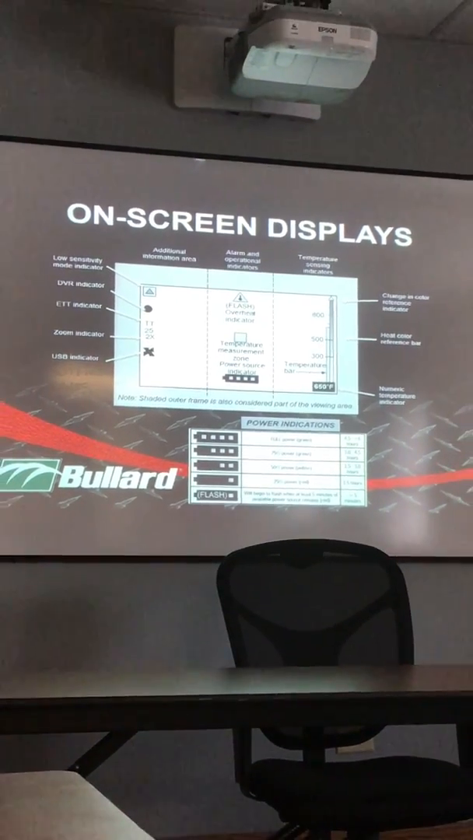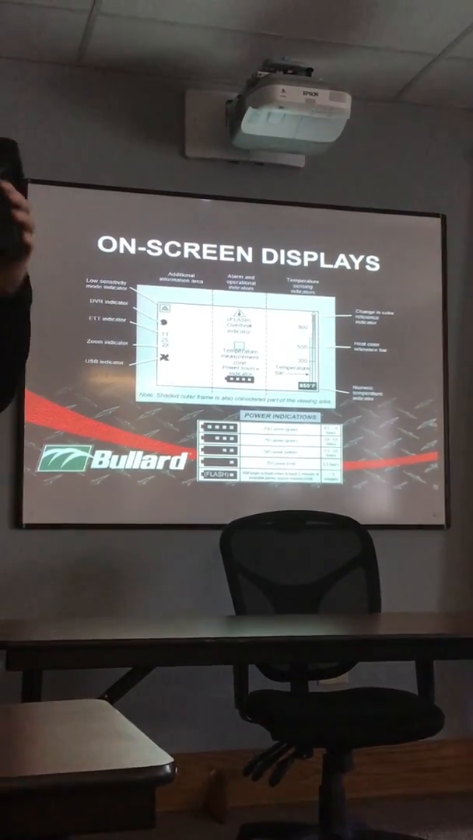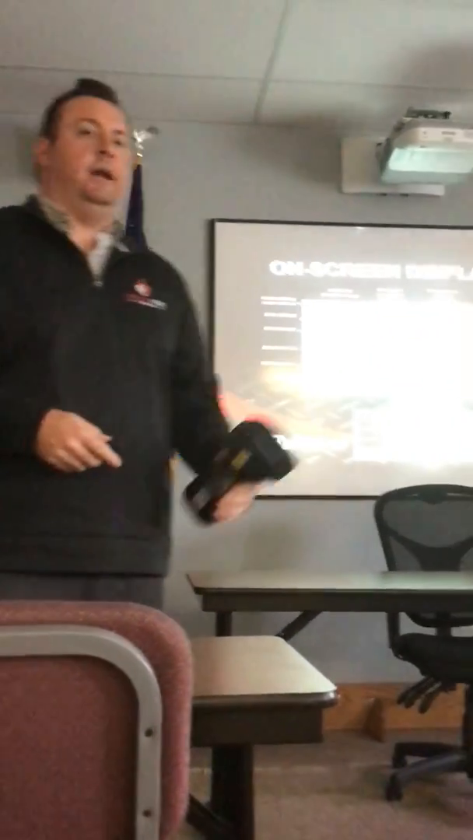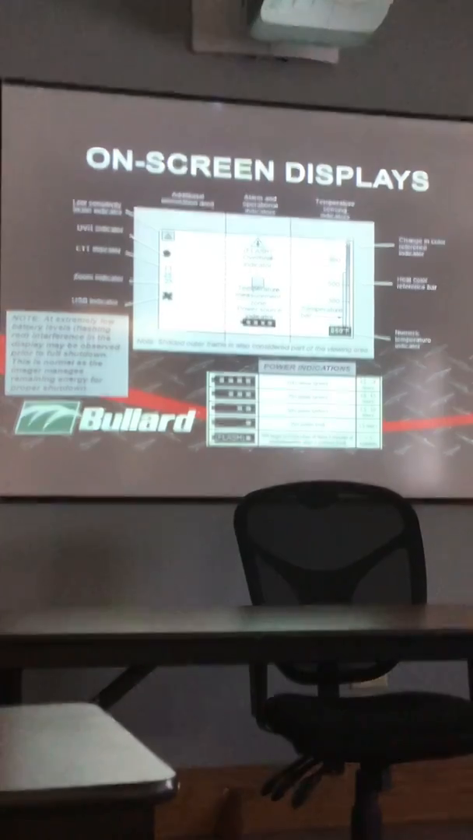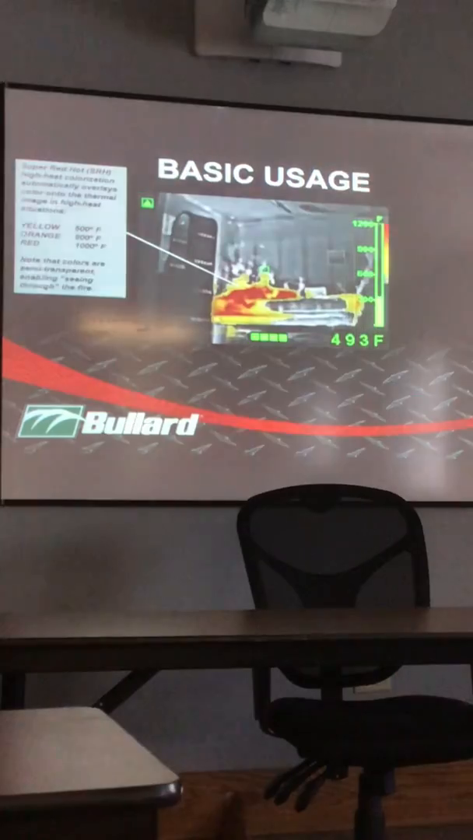You guys have a truck charger, so when these are not in use, Bullard recommends they stay in the charger. The chargers are trickle chargers, they won't overcharge it. Lithium ion likes to be topped off. You don't ever have to drain these down to condition them. Always leave them in a charger when not in use. If you, for some reason, leave it out and leave it on, when you get less than 5 minutes of battery, this will start flashing. The battery indicator will start flashing, means it's about to shut down.